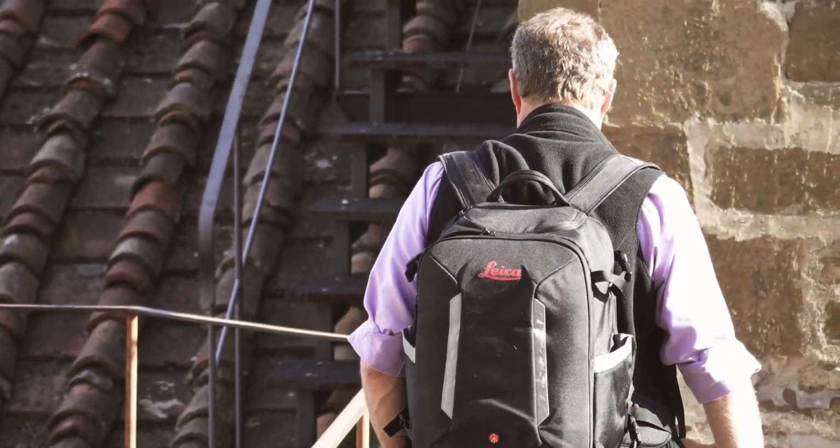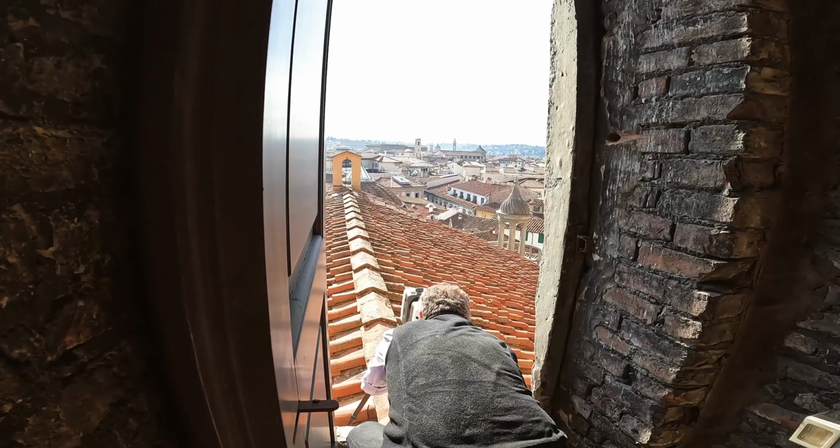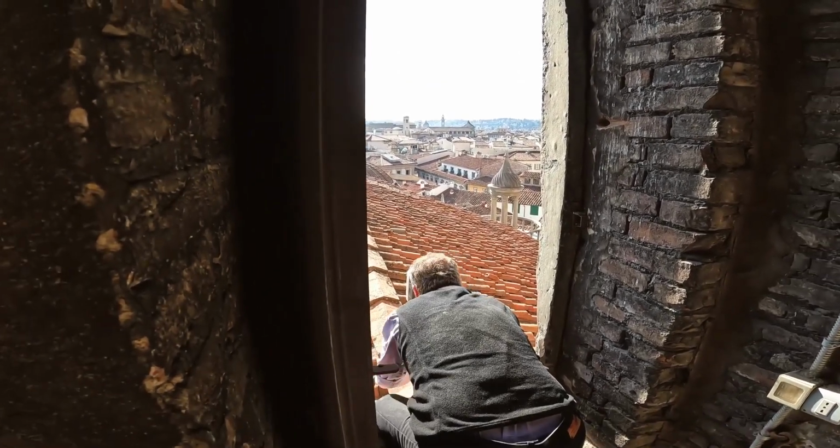We're going to capture the roof from one of the two bell towers of San Lorenzo, looking down on top of the roof from above. Are you ready? Okay.